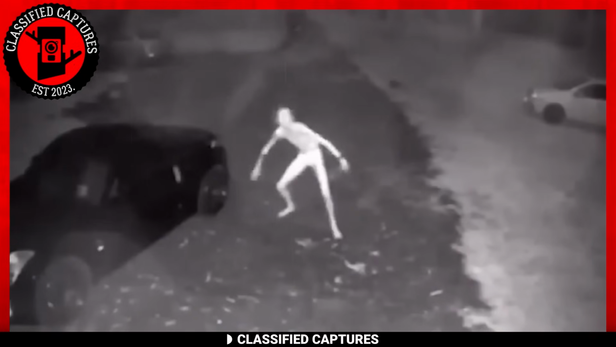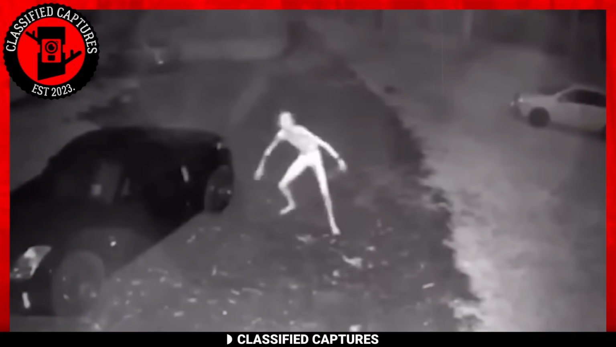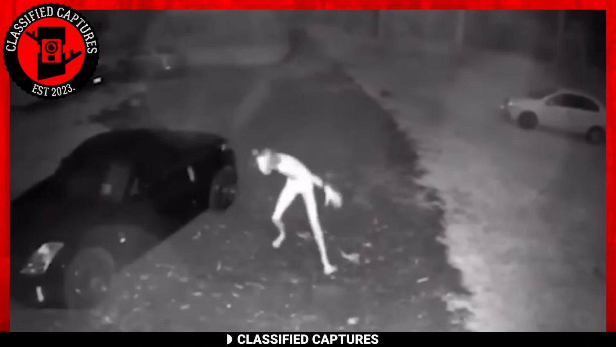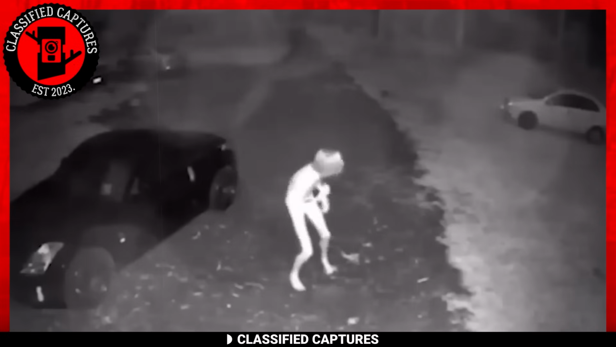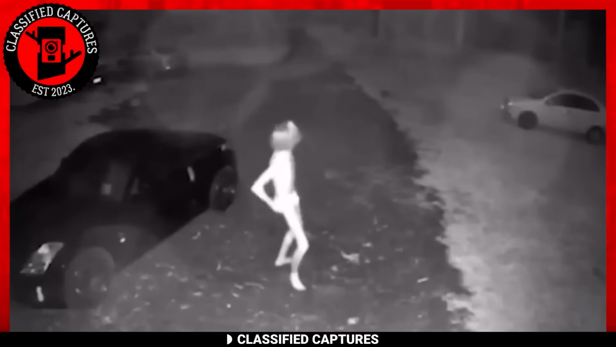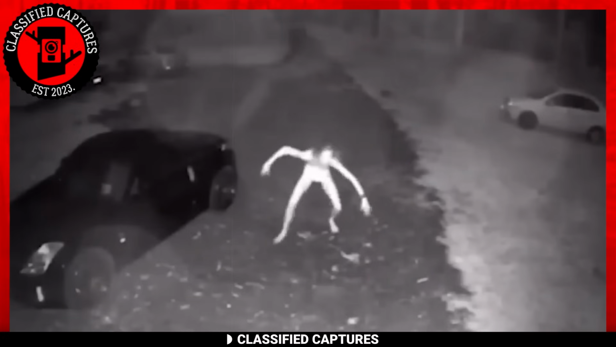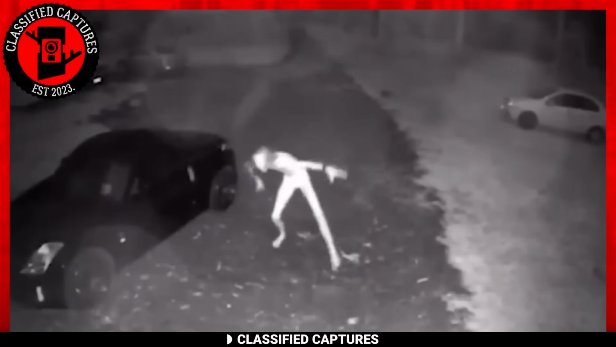In another peculiar scenario, a homeowner was left in astonishment when he reviewed the footage from this outdoor security camera. In the dead of night, the camera captured an almost naked man standing in front of the house. This man was engaging in a bizarre and erratic dance.